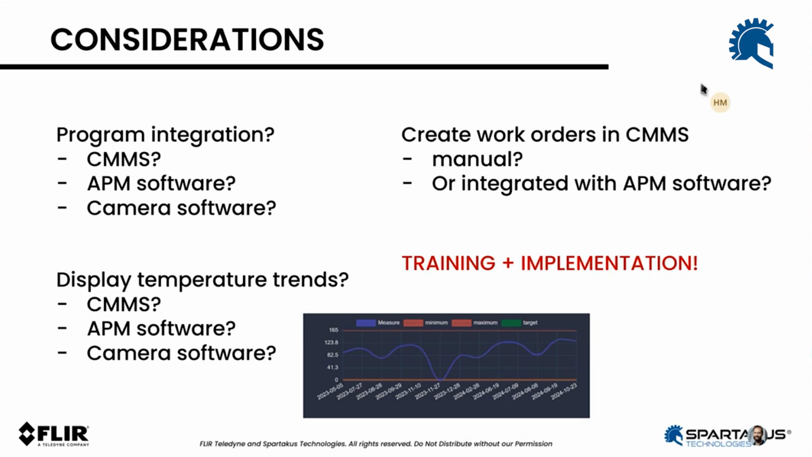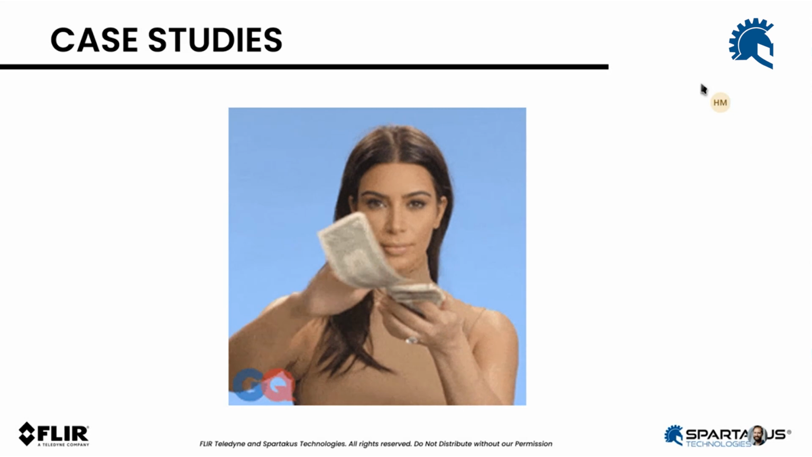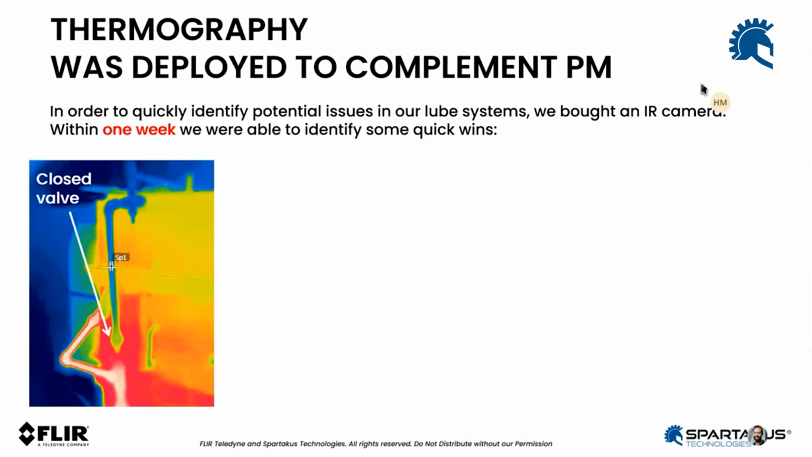Right? So yeah, I really wanted to share these considerations. We've deployed so many programs like that throughout the years, and this is what we've seen as very important to share. So we're going to finish that presentation with some case studies, of course, some successes we've seen throughout the years. I'll start with this one.